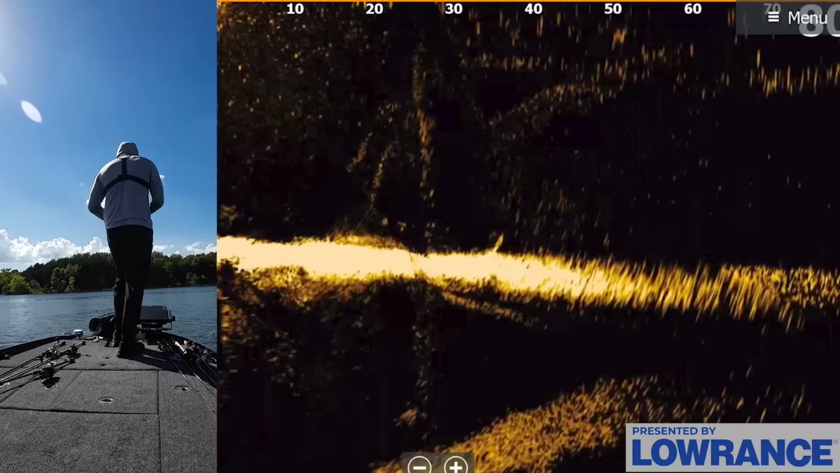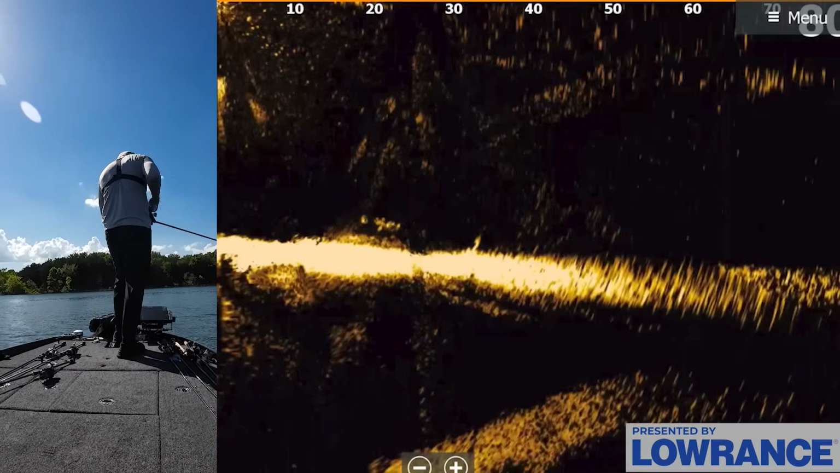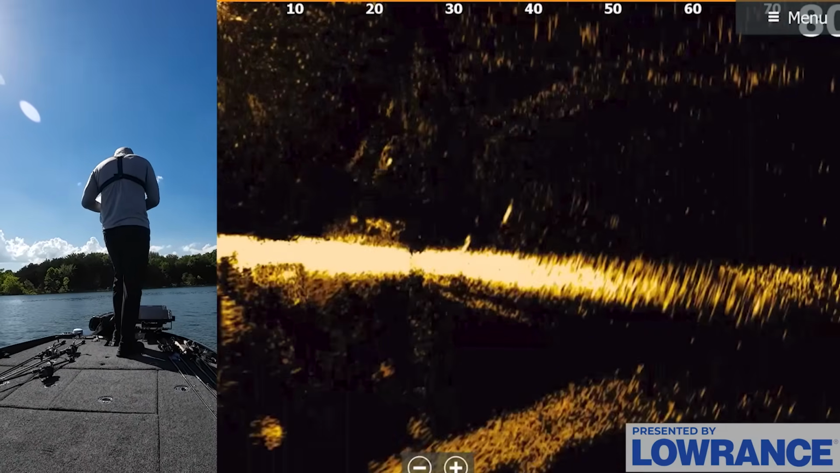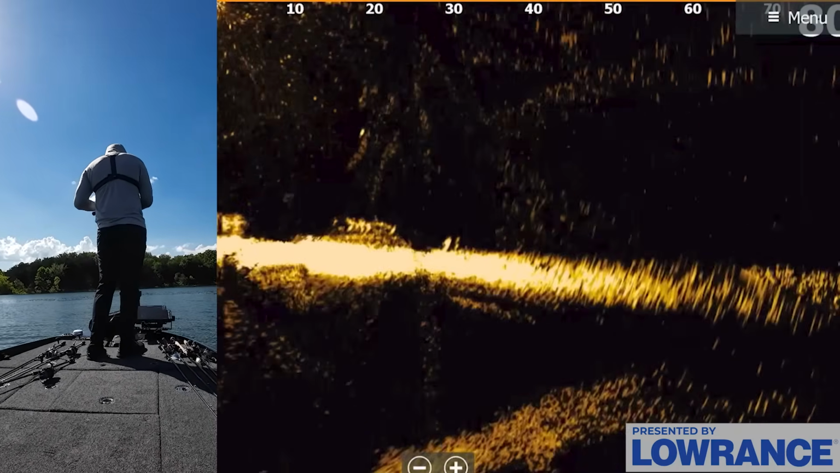And so what I'm gonna do is just get my jig down in and around that area. My jig is about 40 feet right now, and I'm going to basically just hop that bait. Now you can see that piece of brush coming into view better. Just an old piece of brush.